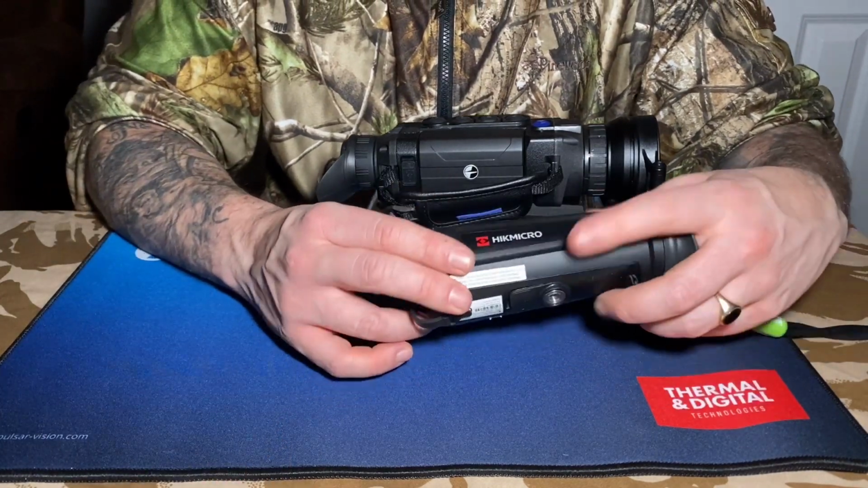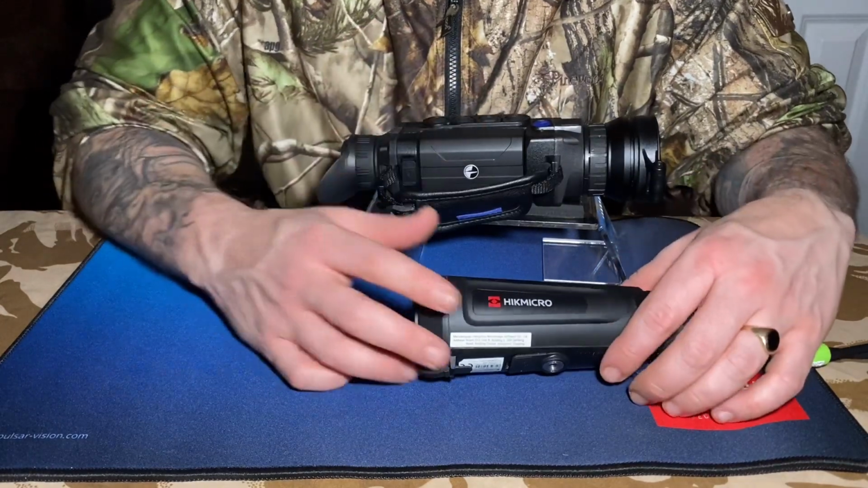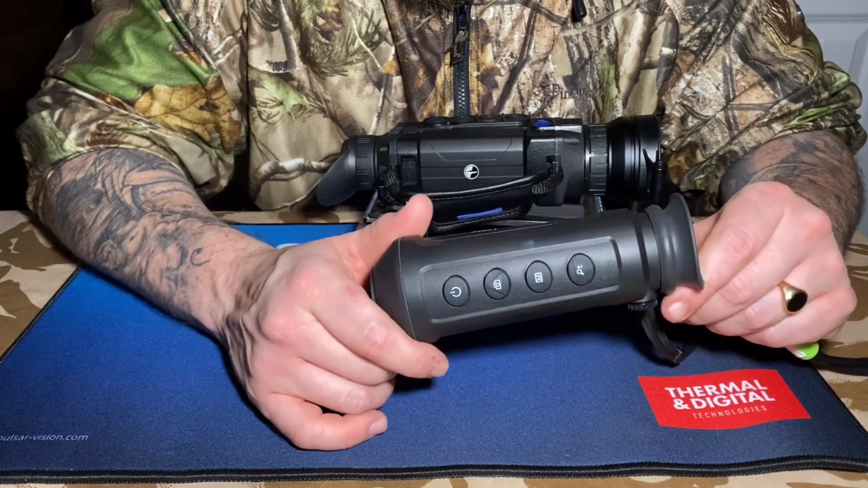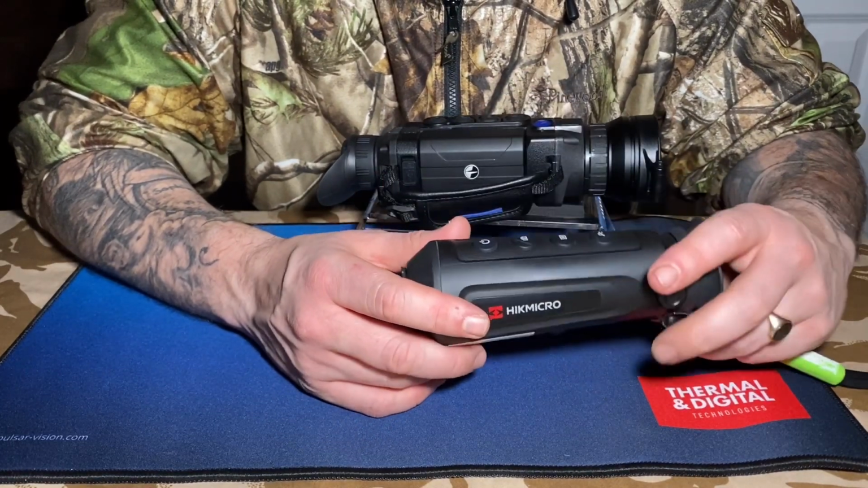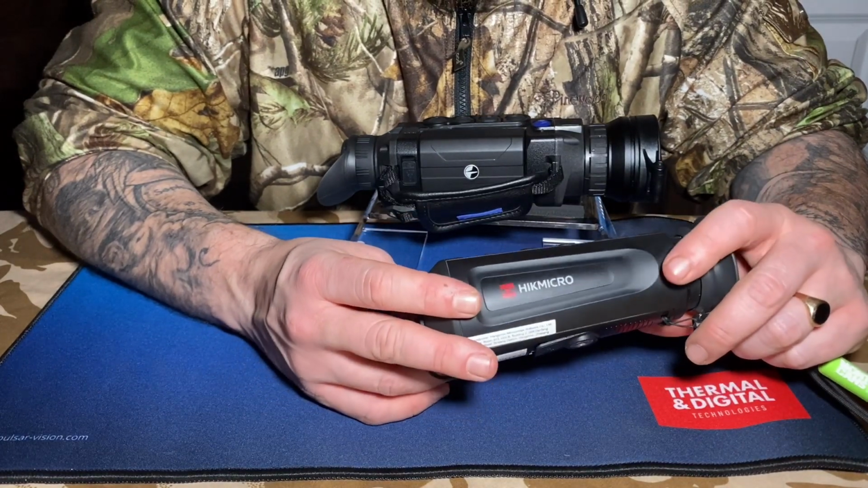So yeah, that's the two separate units, pros and cons. So the pros of this one, it's cheap. I mean, I say it's cheap, but it is cheap. In the thermal world, that is cheap. The battery life is fantastic. It's brilliant. It's not like you have a new iPhone that costs the world, but the battery life is shocking.